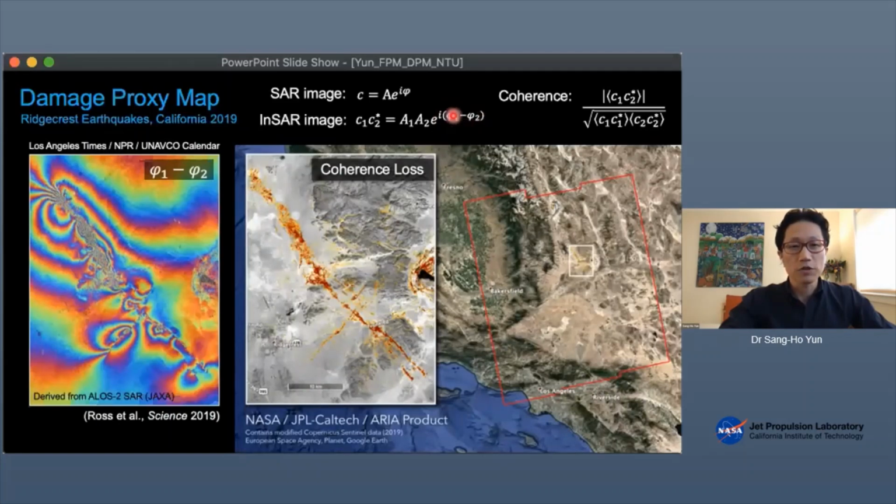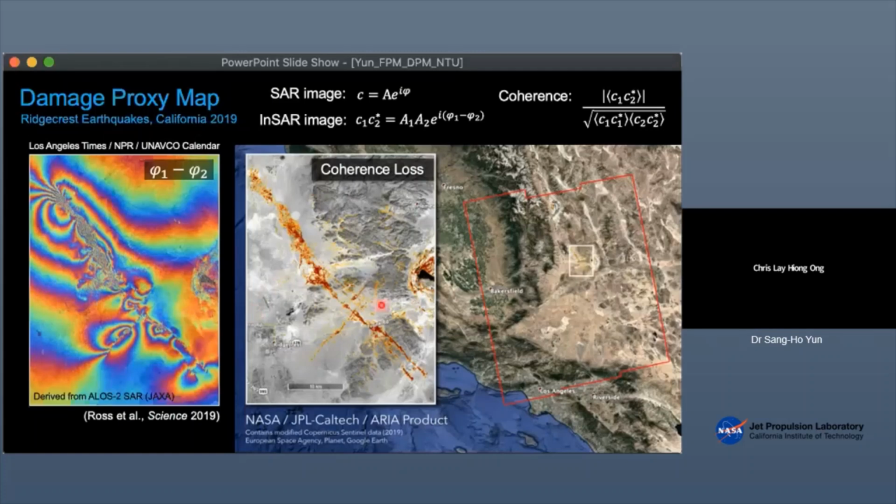If you look at the interferometric phase of right place at the right moment, in this case, last year on an Independence Day of the US, there was a big earthquake in Ridgecrest, California. And we processed this Japanese JAXA's ALOS-2 data and produce this interferogram, interferometric phase.